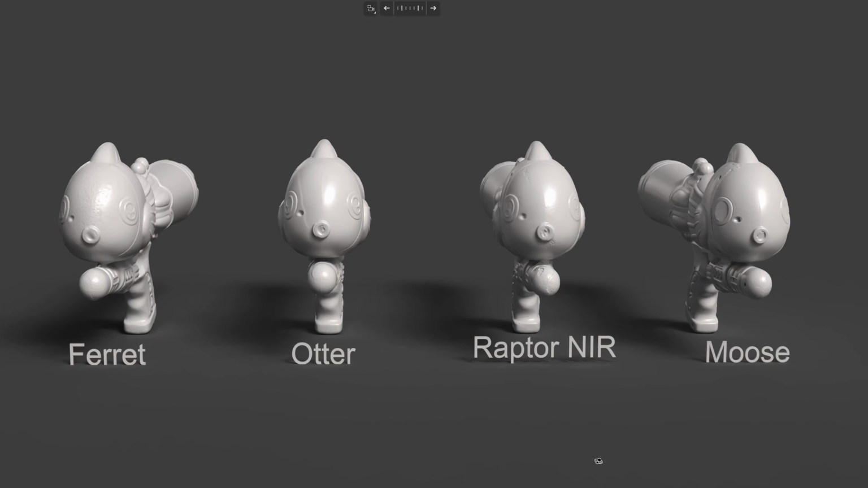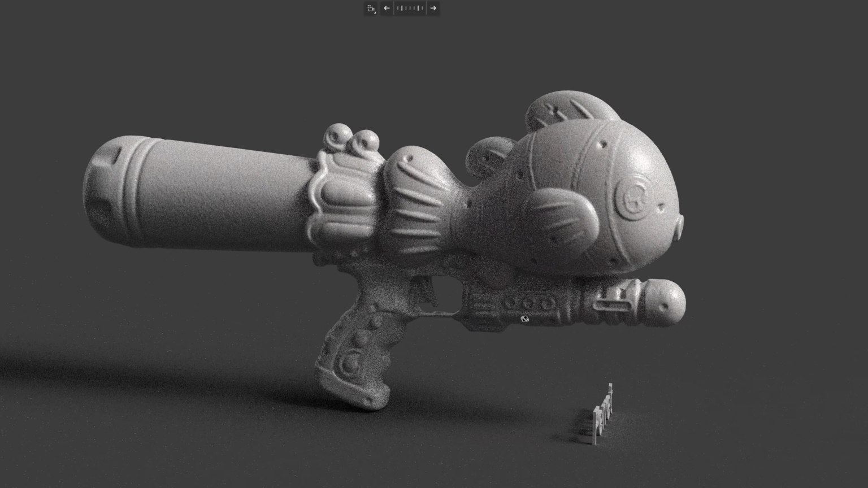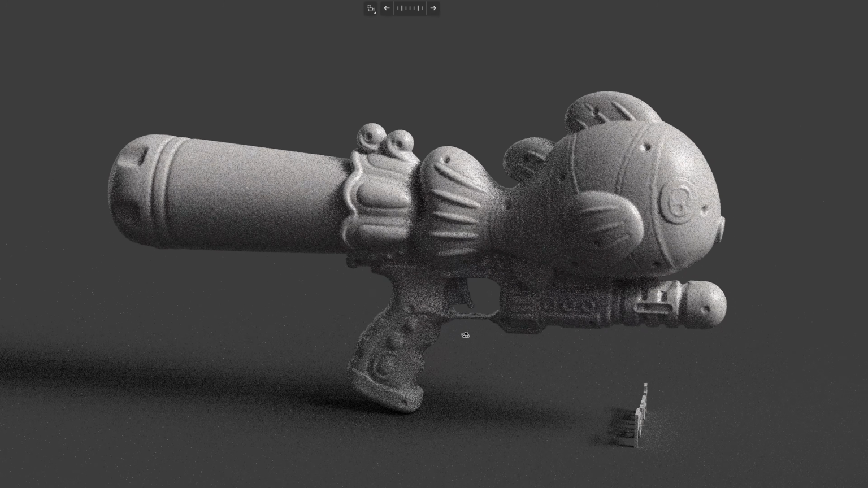Okay, let's take a look at the end result of the 3D scan. Start with the Ferret. The Ferret can track this object, but it has some difficulty when I reach the end of the water tank and translate from one side to the other. For tracking performance, the Ferret can do this job, but it's not the best.